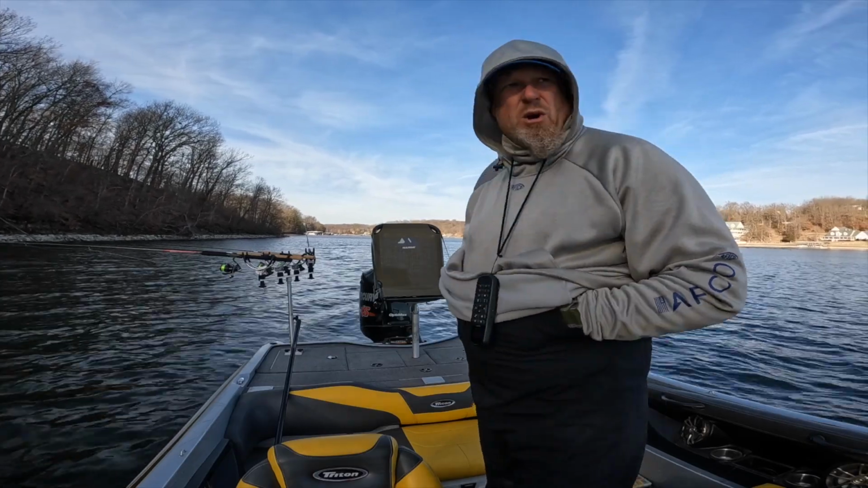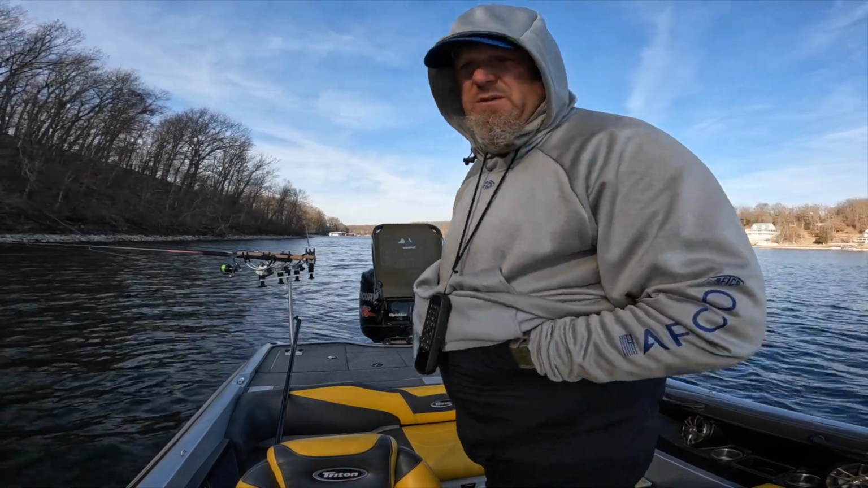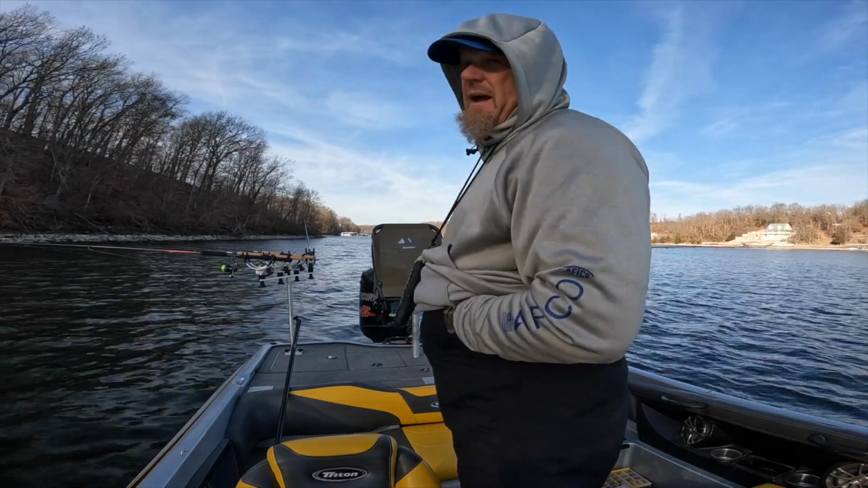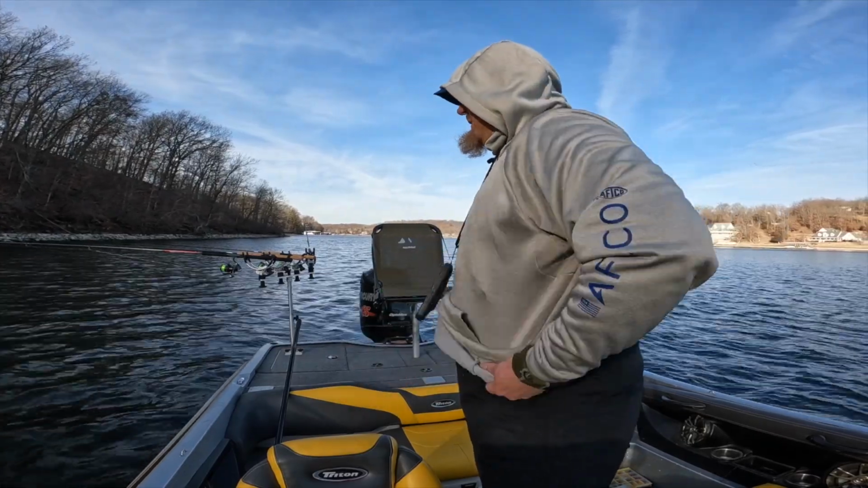Like I said, it's March the 1st, real early, water temp 39. We had ice on the lake in some coves at the end of our last weekend, so we're just starting to thaw out down here. Let's see what we can get into.